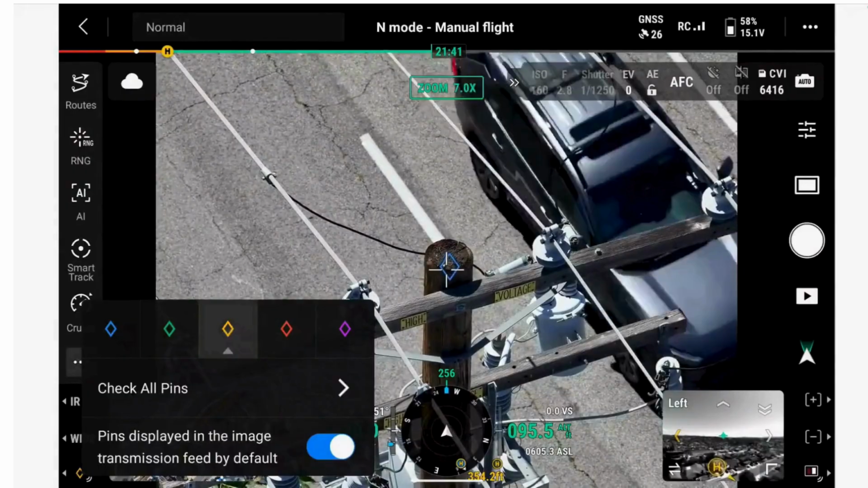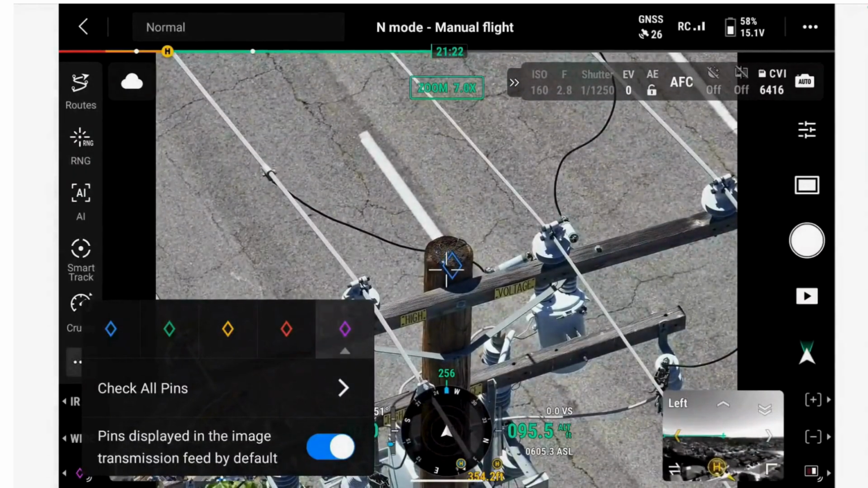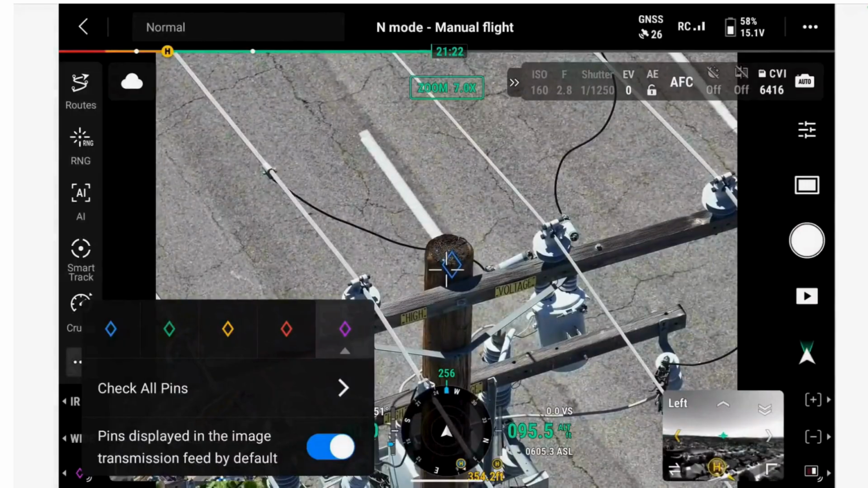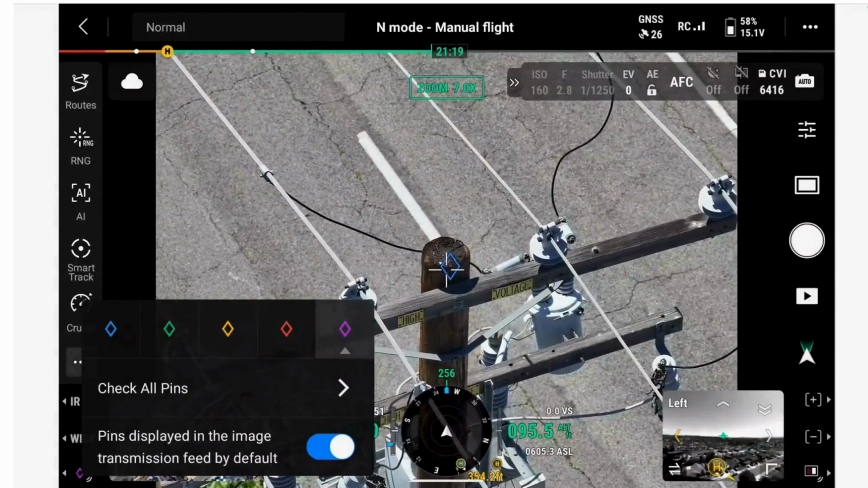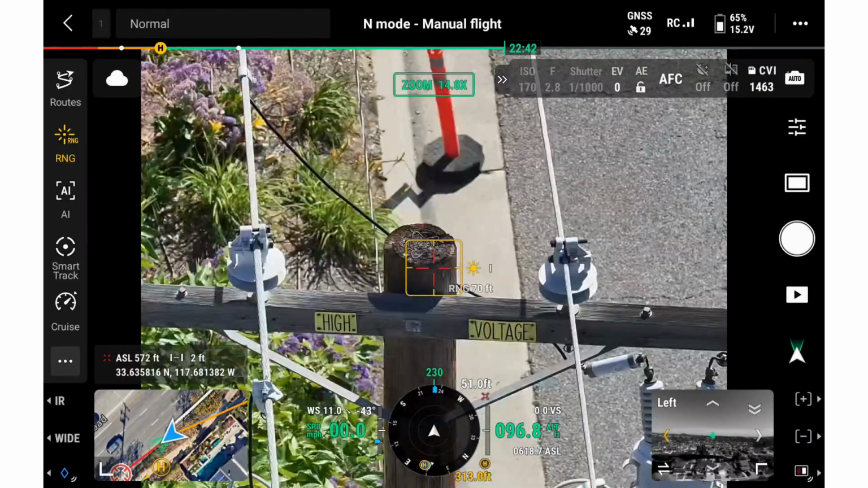Now we'll move into the pin and map tools, which are extremely useful for marking and sharing findings during inspection. First, we can customize pin color to organize findings more clearly. For example, different colors can be useful for finding hotspots, visible damage, or locations that require follow-up.